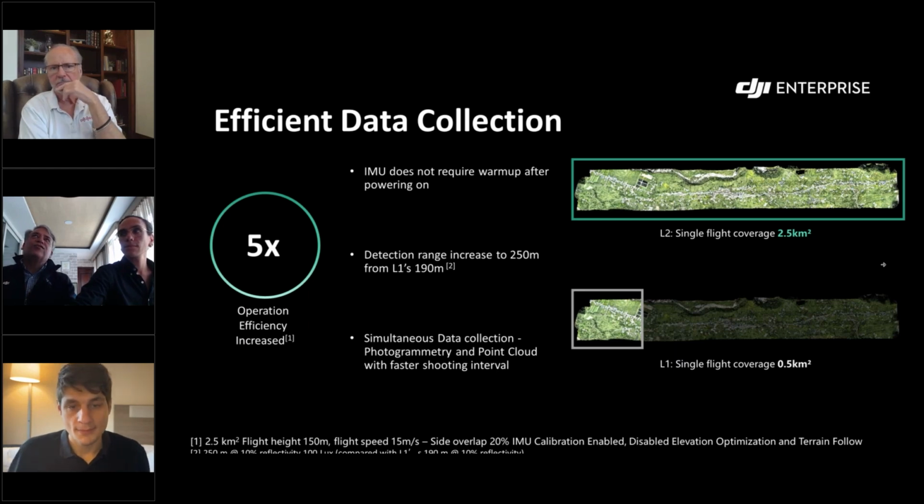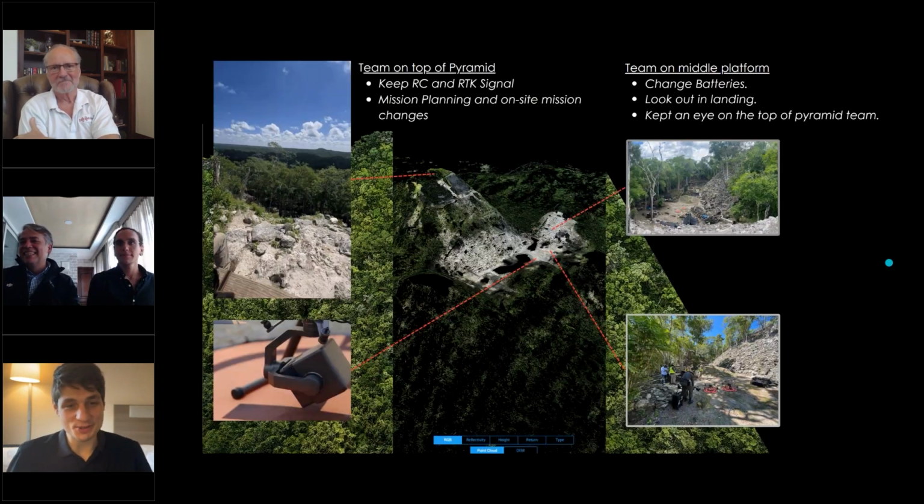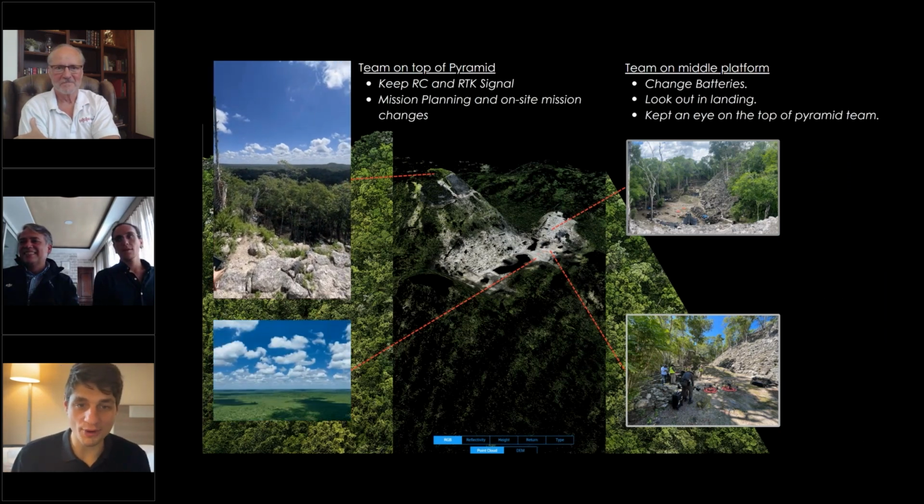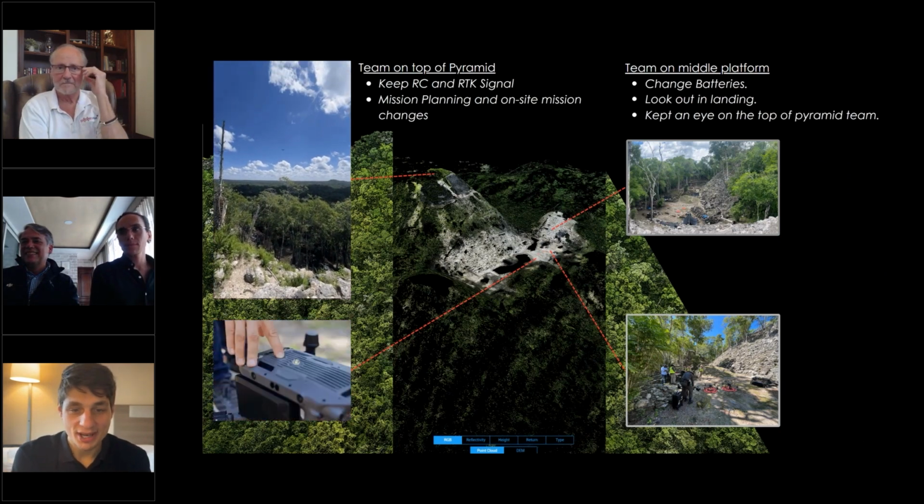Those 5 minutes for the IMU warm up on the L1 is probably the longest time I've always been waiting. For all of us that fly the M300s or the M350s with the L1s, it's a desperate time. You want to go up in the air and you have to wait for it to be ready. But the L2 doesn't have that, so it's a big change. I love that you threw that out there, Edwin. It's just the nice little pieces that make the L2 more of an all-around, easier to use unit.